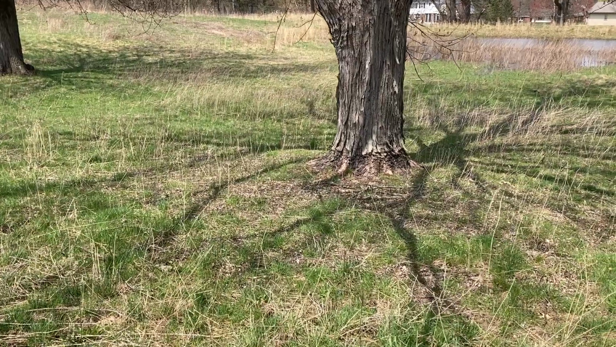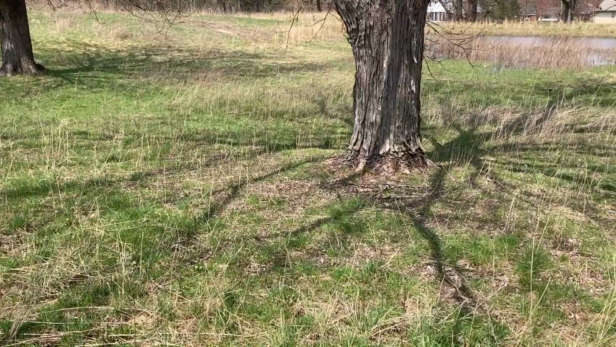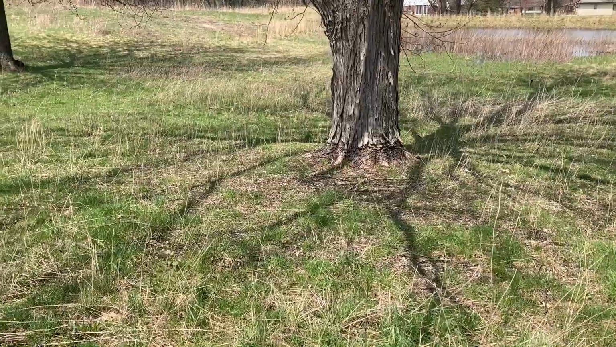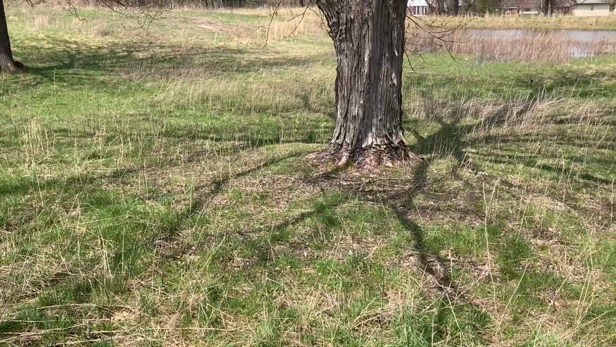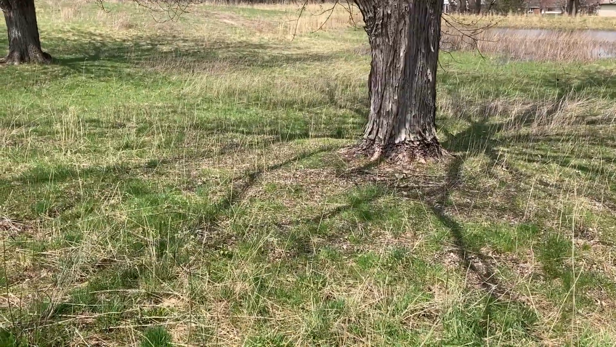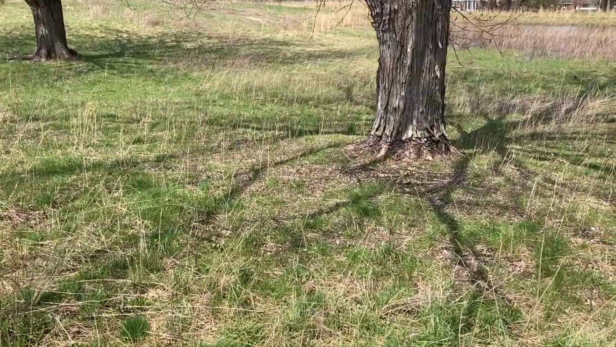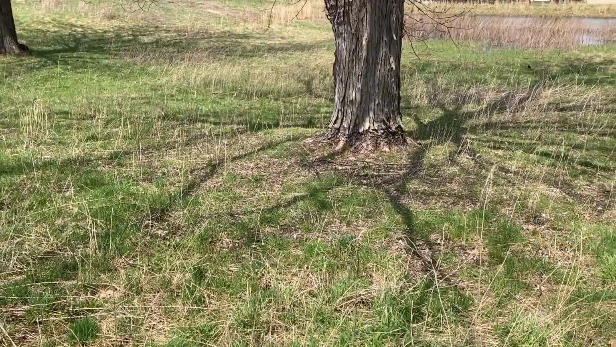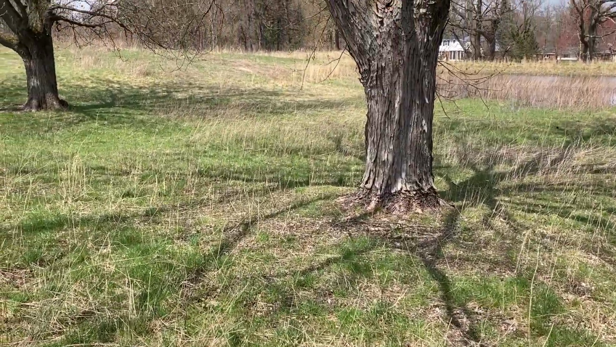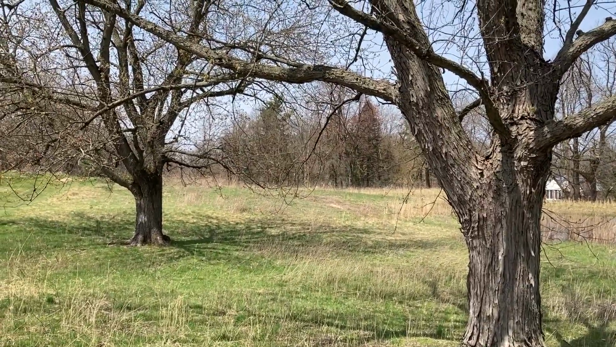What caught my eye right here was the character of the bark on the trunk of this tree, but then also the shadow of the barren limbs spiraling out almost from on the ground. So that's a good comparison. It can create an abstract shot, especially using infrared. So I probably will exploit that a lot. But it just proves again what I've been talking about is without the leaves, you see a lot of character in the trees.